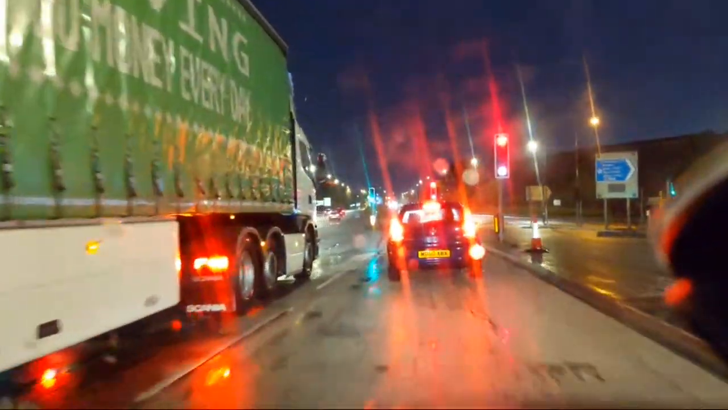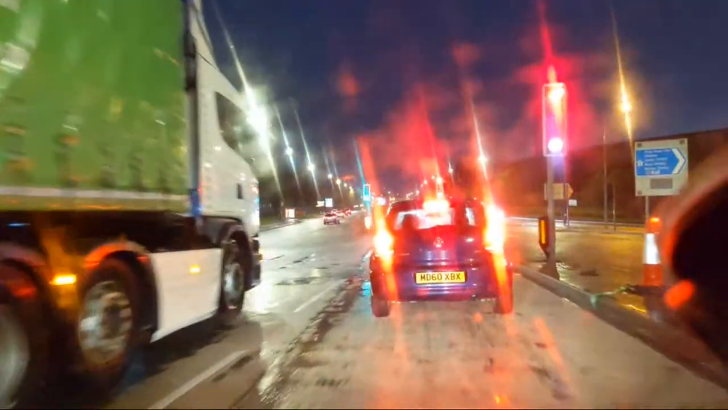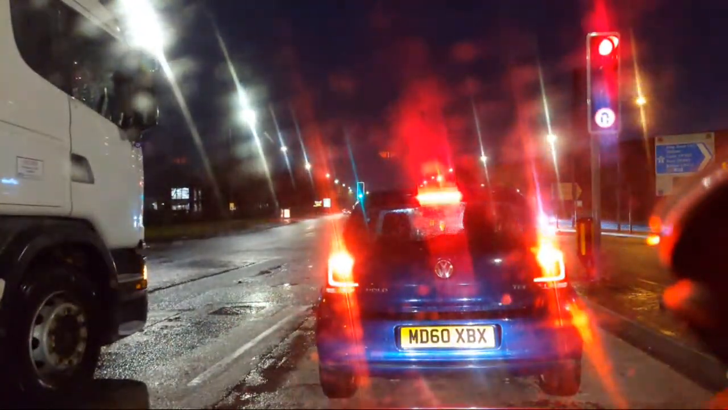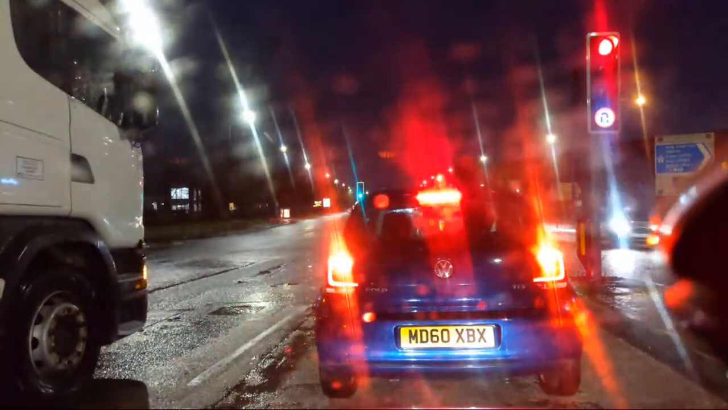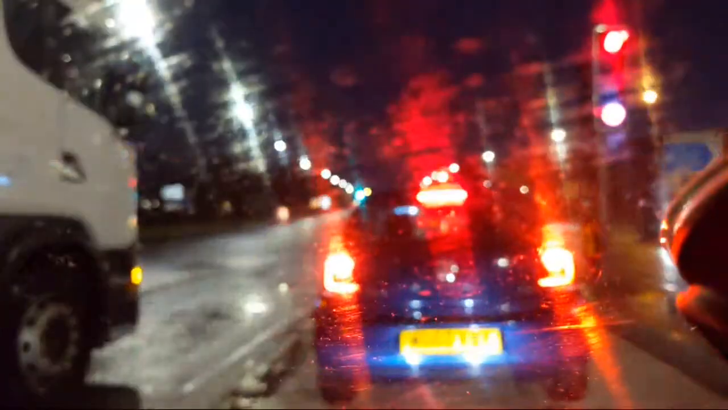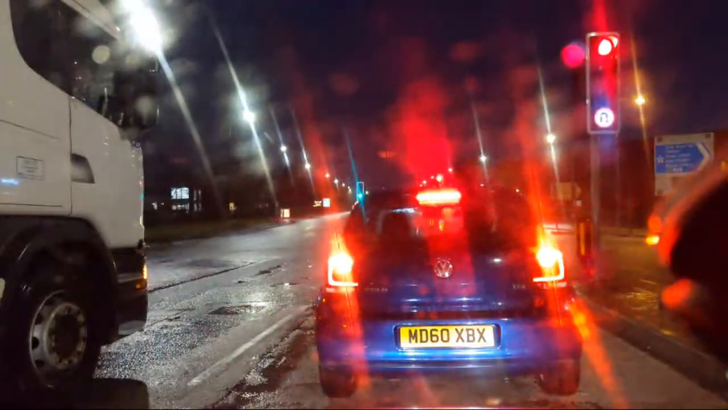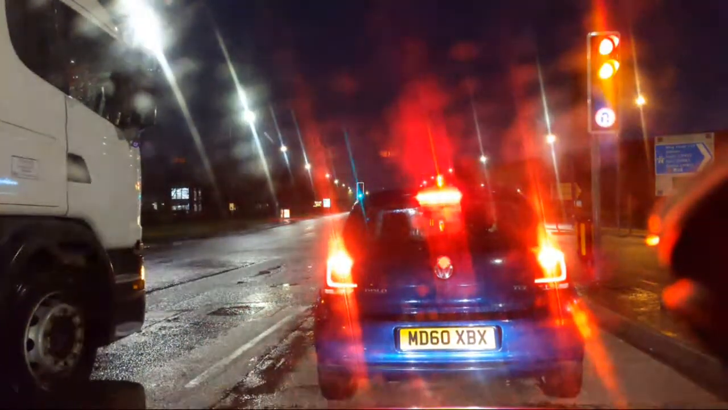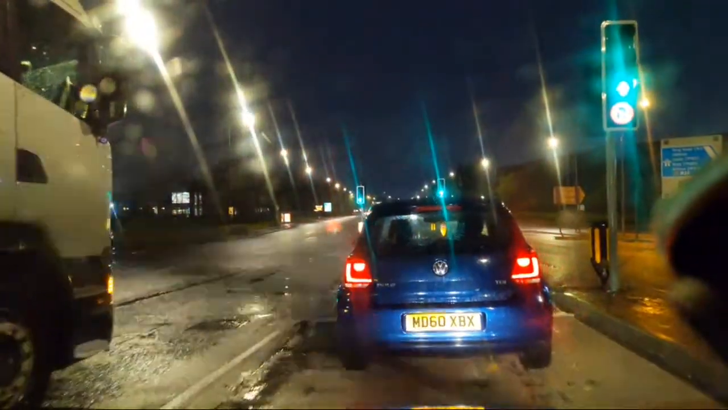Both of us should outrun a lorry, for God's sake. Well, this is a 60, this is quite a new car, isn't it? 60 reg. Anyway, we're going on the M61 and we're going to be going anti-clockwise. I always get the clockwise and anti-clockwise mixed up. Right, we're off.